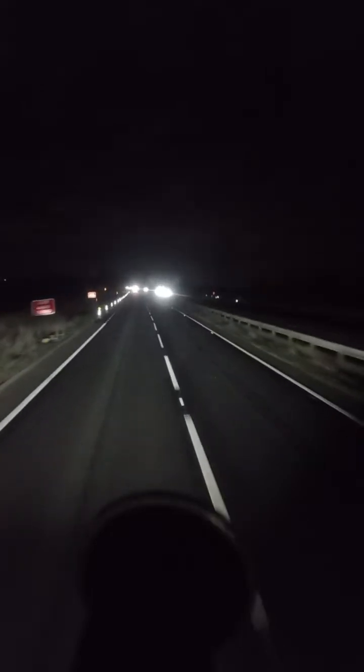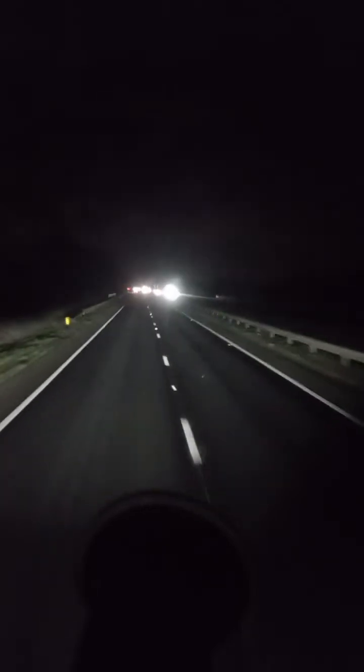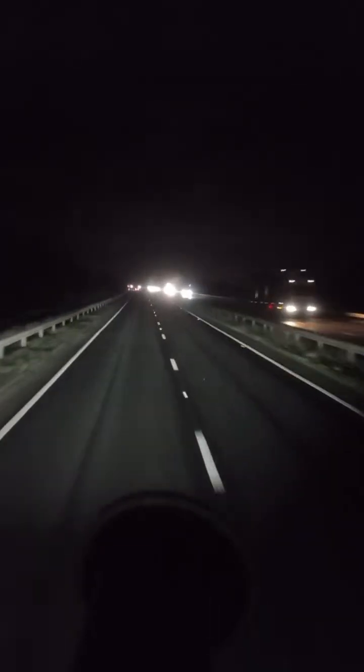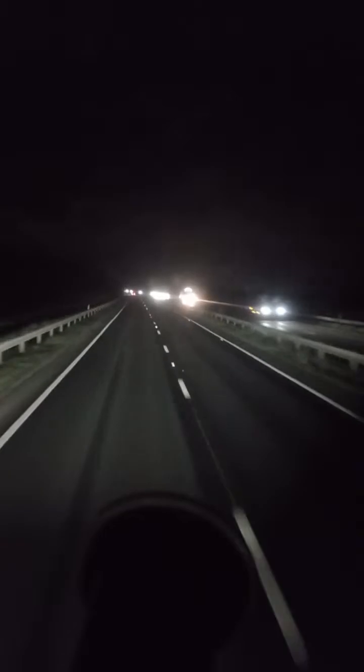But all this place from Doncaster, from Leeds actually, from Leeds to Peterborough. Just after Peterborough, I think, or almost Cambridge, and Huntingdon, right? Huntingdon. It is a dual carriageway just this way.